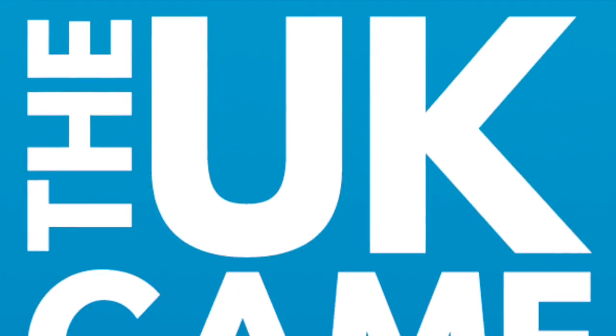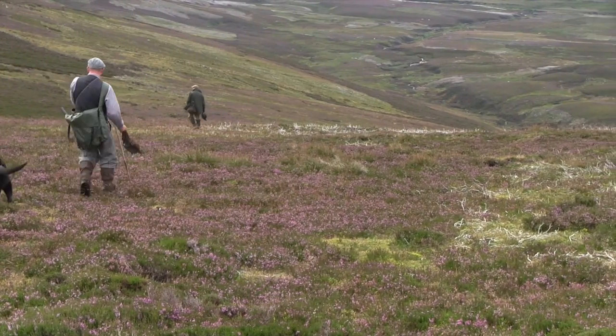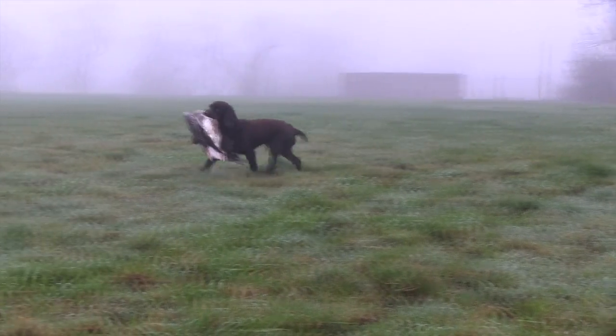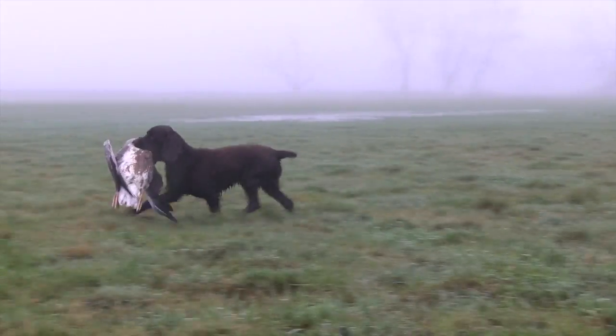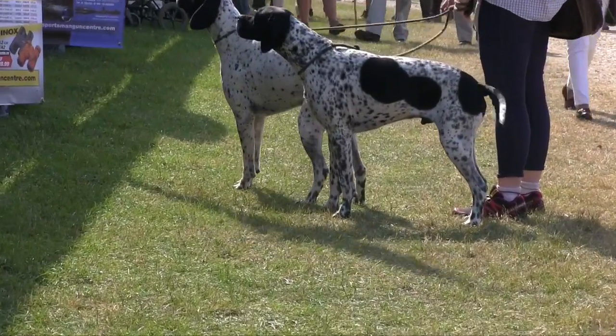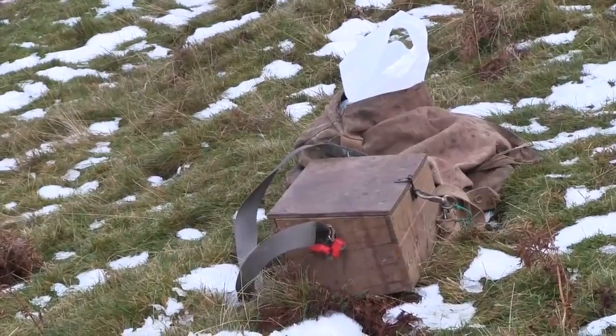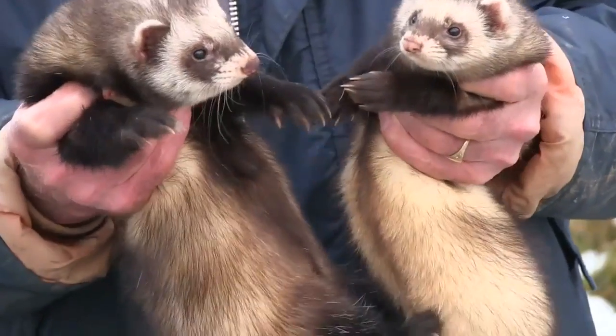There's big news for gun dog enthusiasts from the UK Game Fair. Scurry Bandits has signed up to provide a unique series of dog scurries at the fair. This isn't the same scurry you'll see everywhere else. It takes advantage of the natural features available at Stoneleigh Park. And if ferreting's more your thing, you'll be able to see Pakefield ferrets at the show, with Simon Whitehead promising all sorts of demos and hands-on activities.